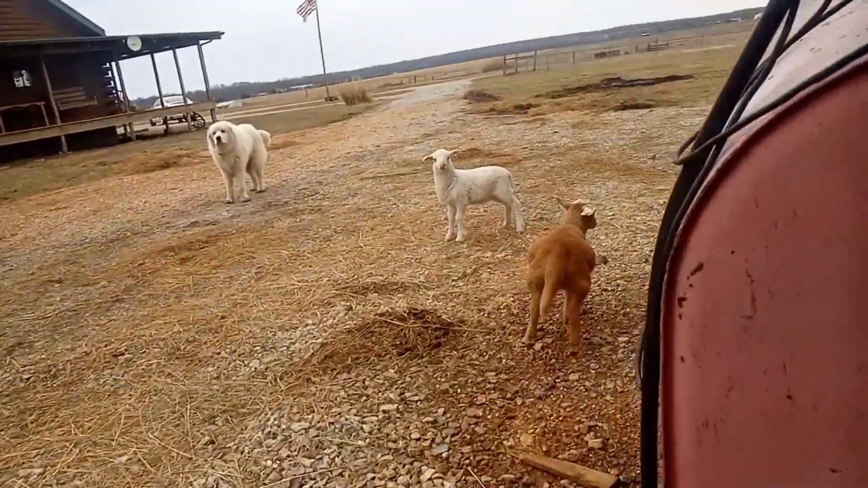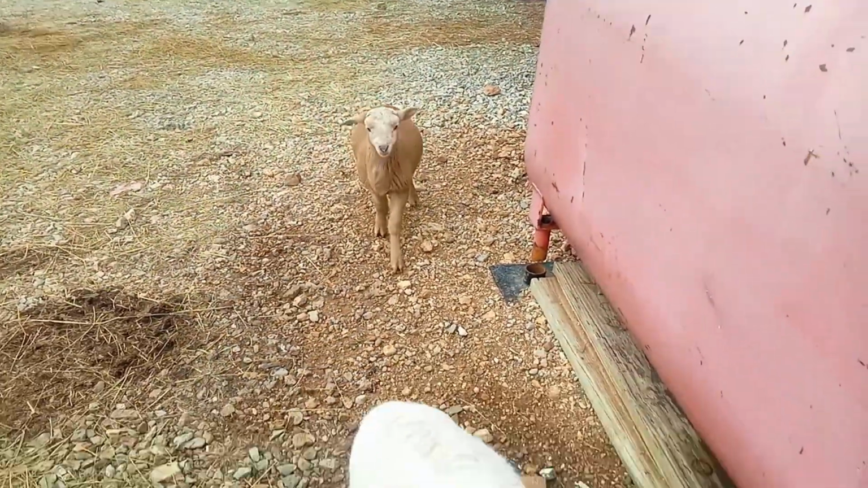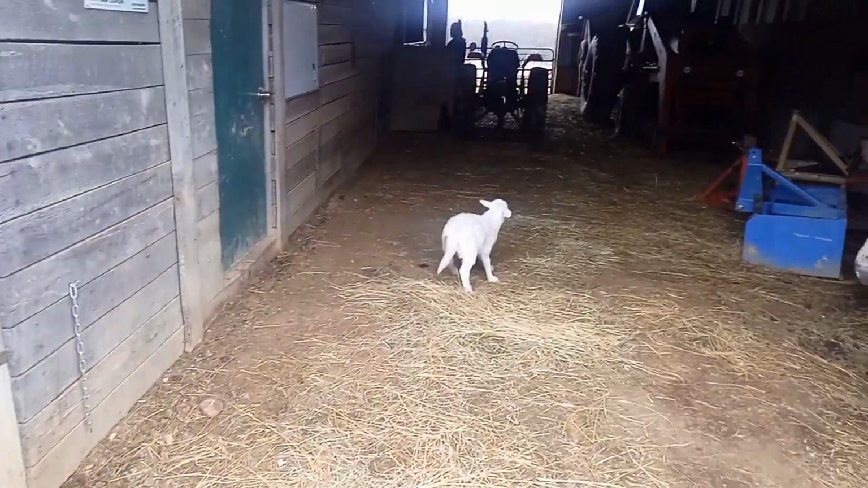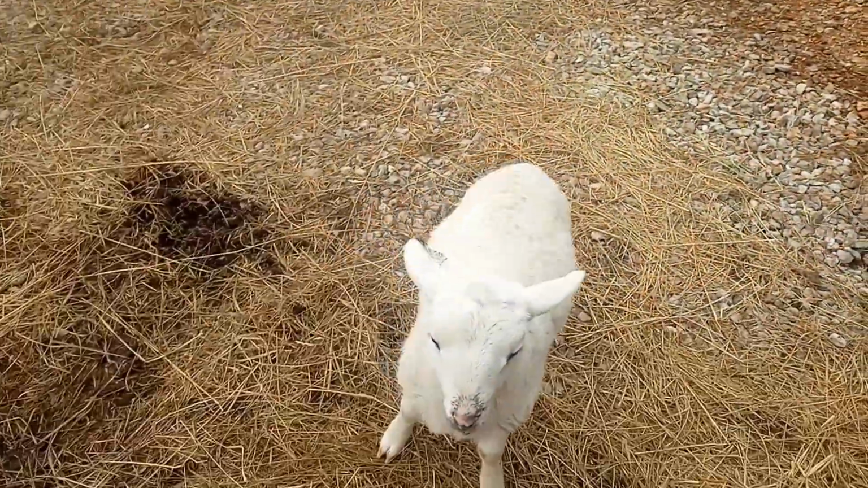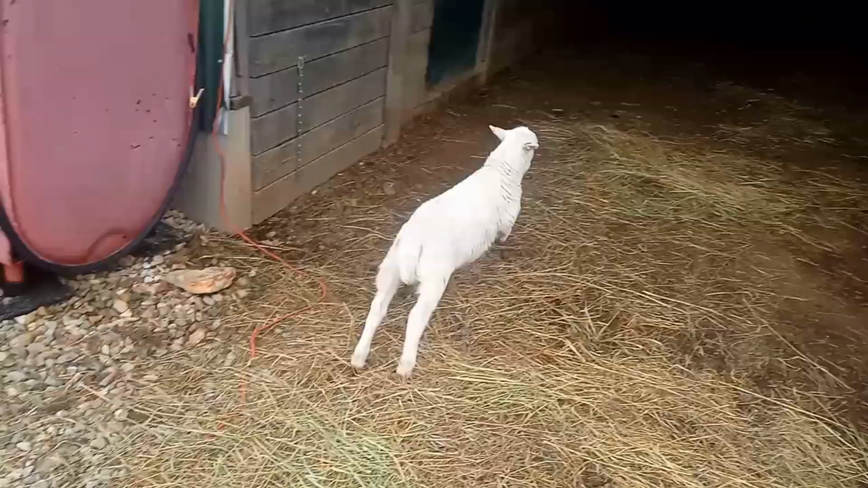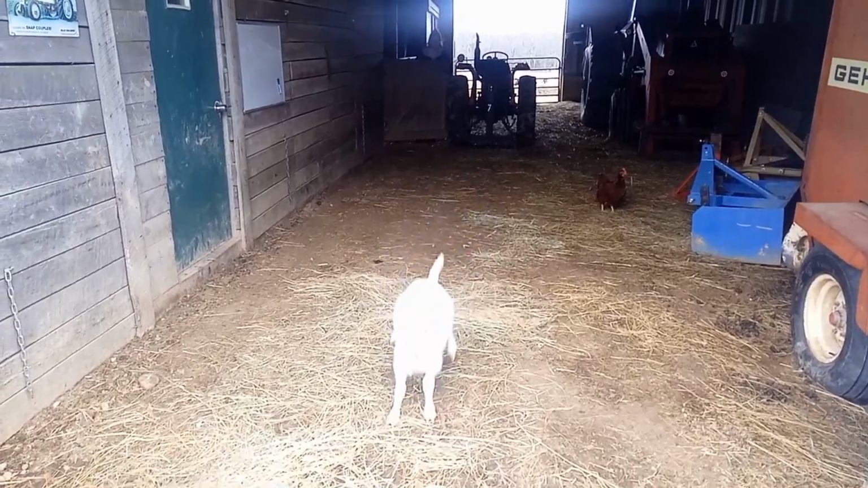The downside to livestock guard dogs is, well, there's really only 3. One, you need more than one of them to be effective at protecting and keeping predators away, as one will chase the predator while the other stays with the flock. Number 2, they are still able to be attacked by the predators or lured into a trap by them.